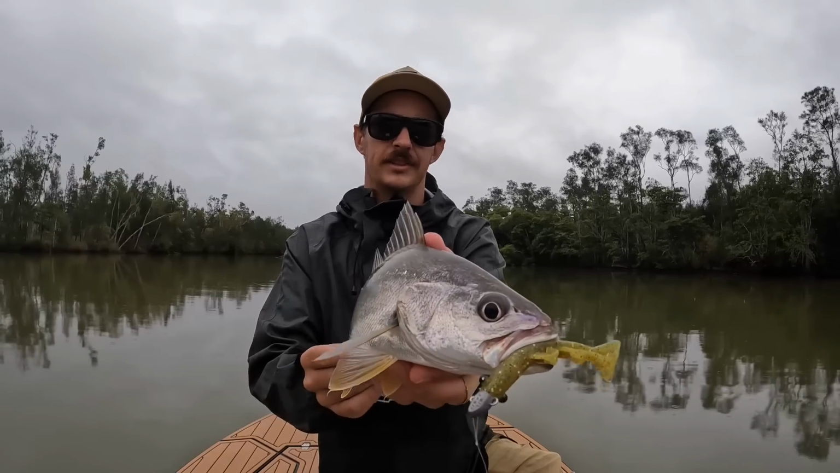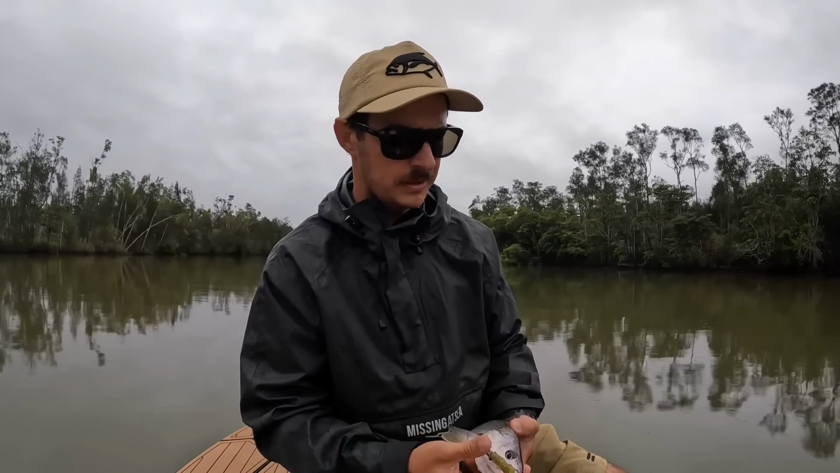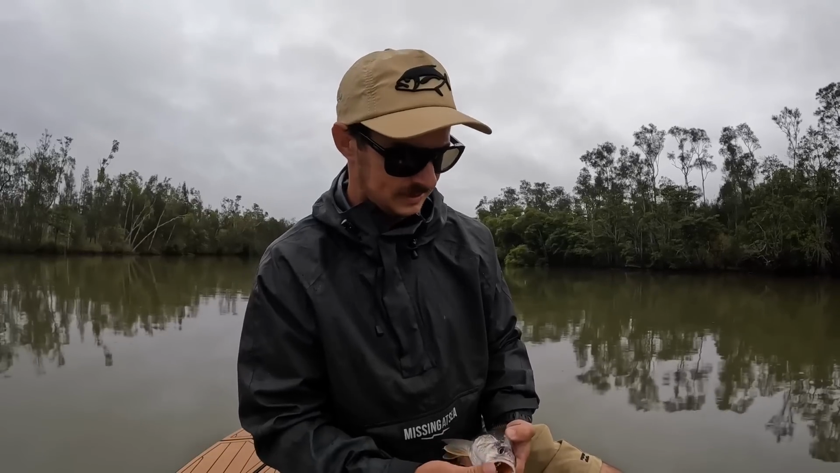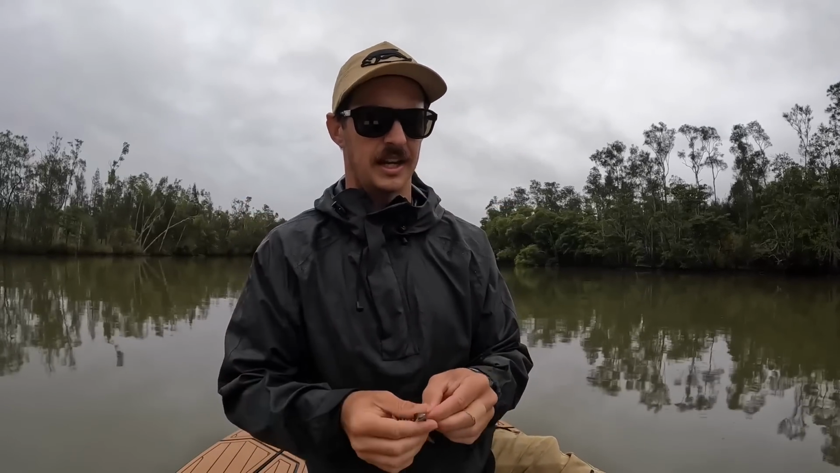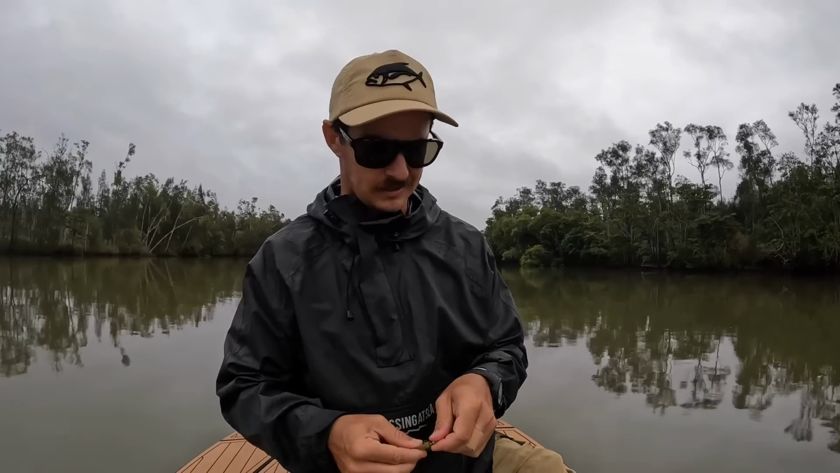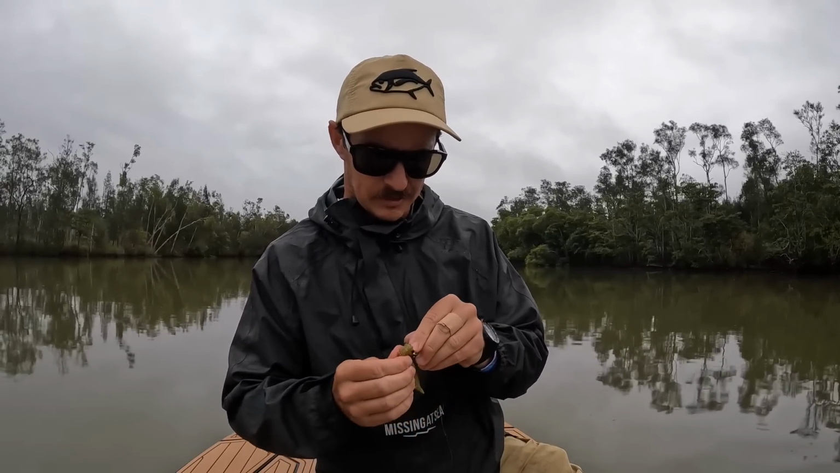But it's only a little fish, but still there's bigger ones in amongst them. We've hooked some bigger ones today and had a couple of little missed opportunities, but it's fishing. Yeah, so that's a little technique that I do occasionally with upsizing the lure. Generally slows your sink rate down, so keep going and see if we can get some more bites out of it.